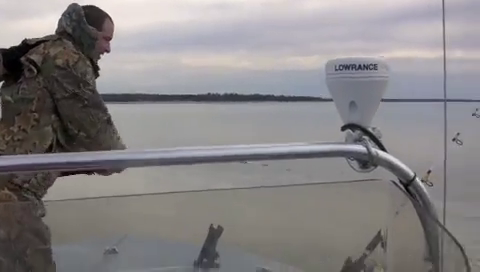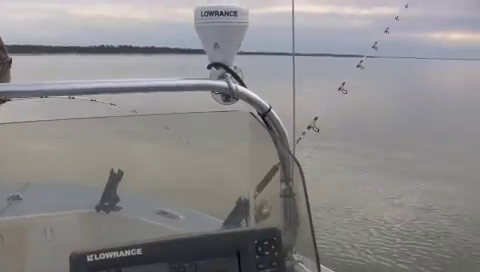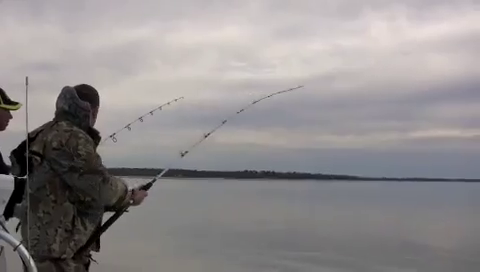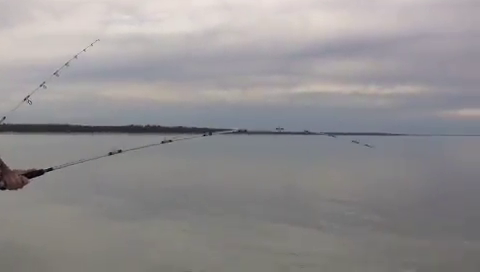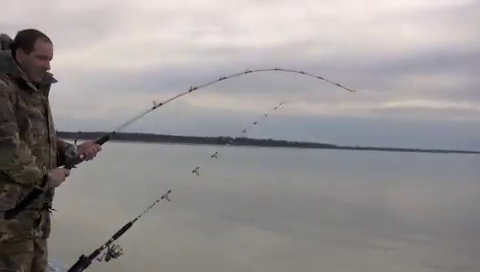Now that rod was cast clean up in the front of the boat, and he pulled that bait all the way back here, back behind the front anchor, and I'll just switch it. Feel like a nice one, Bryce? Oh, he's a nice one. Yeah, they're all nice.